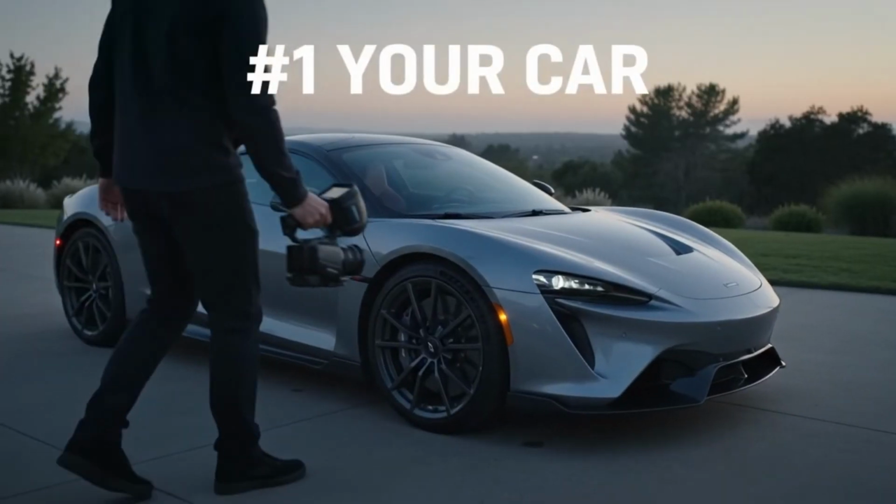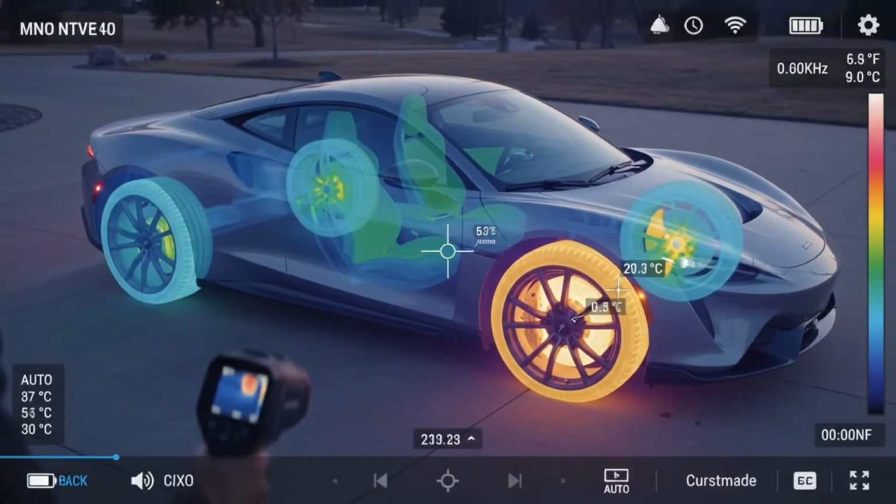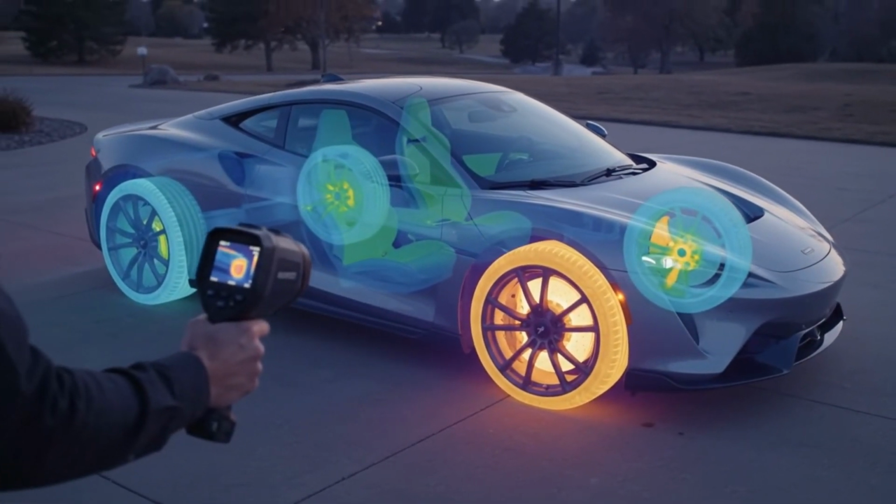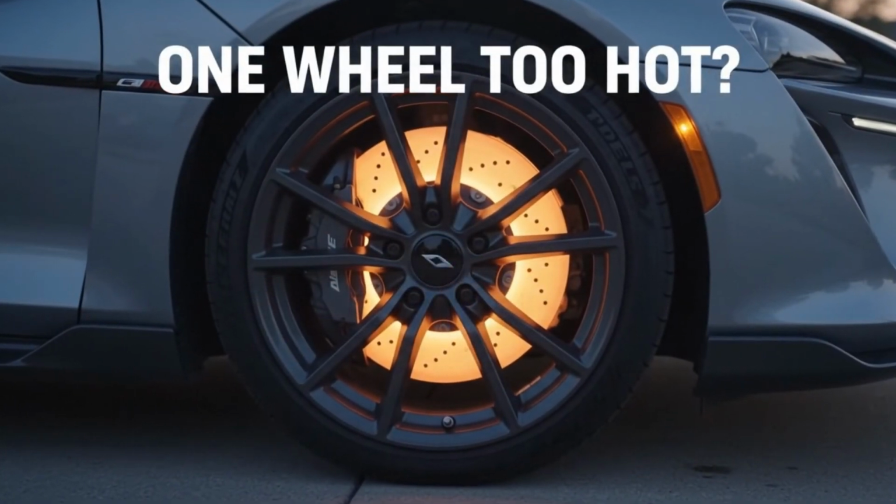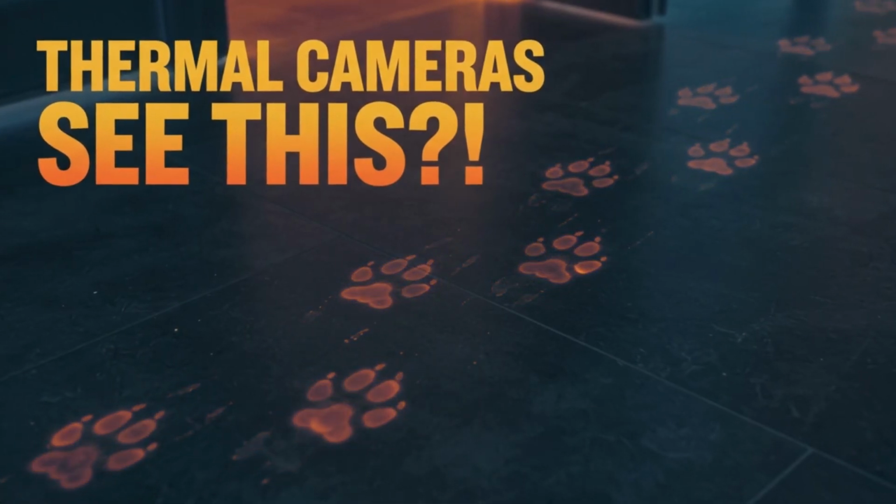Number 1. Your car. Compare wheel temperatures, and one unusually hot brake can reveal a problem. That could point to a sticking brake or another issue worth checking. This is where thermal cameras get really cool.